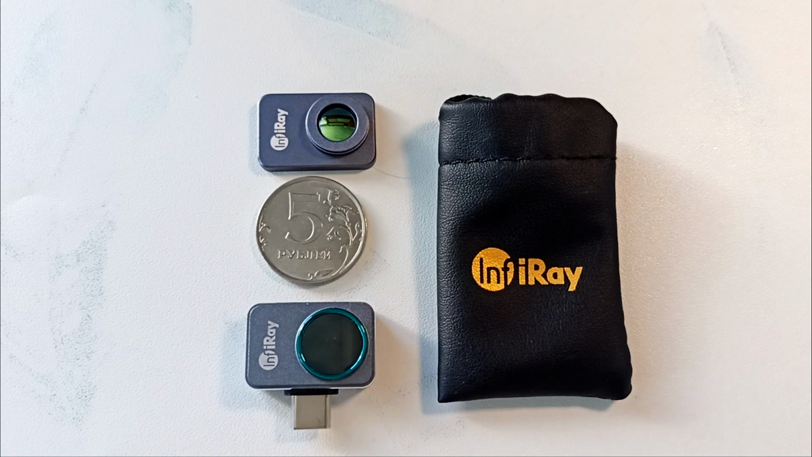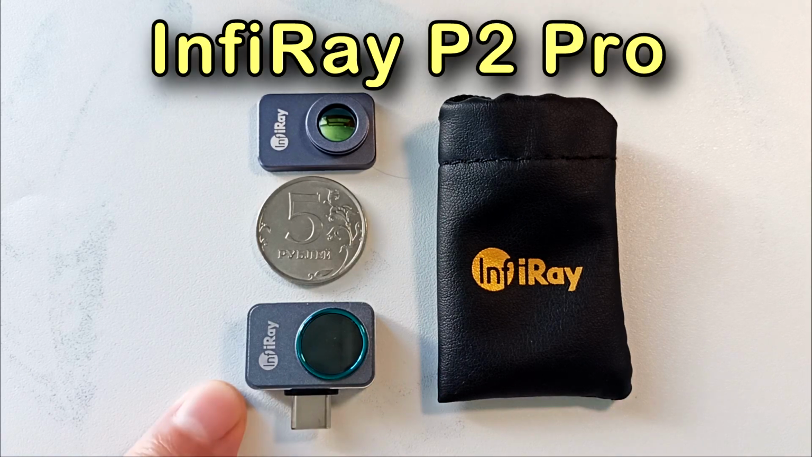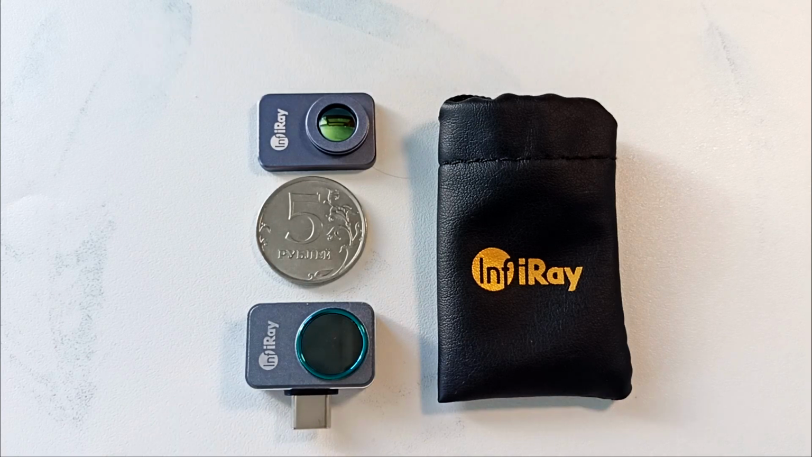Today we will look at the P2 Pro thermal imager from Infiray. Using this thermal imager, I discovered the amazing world of thermal vision, which I will talk about in this video. This little one, despite its size, has professional characteristics. Its resolution is 256 by 192 pixels and its sensitivity is 0.04 degrees.